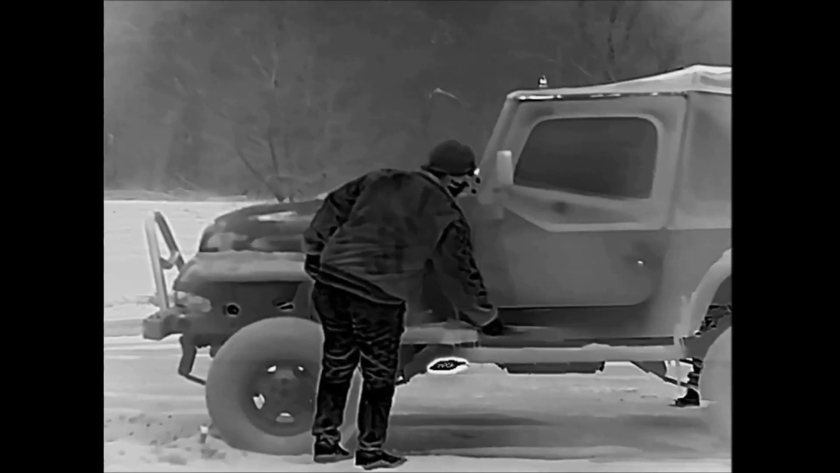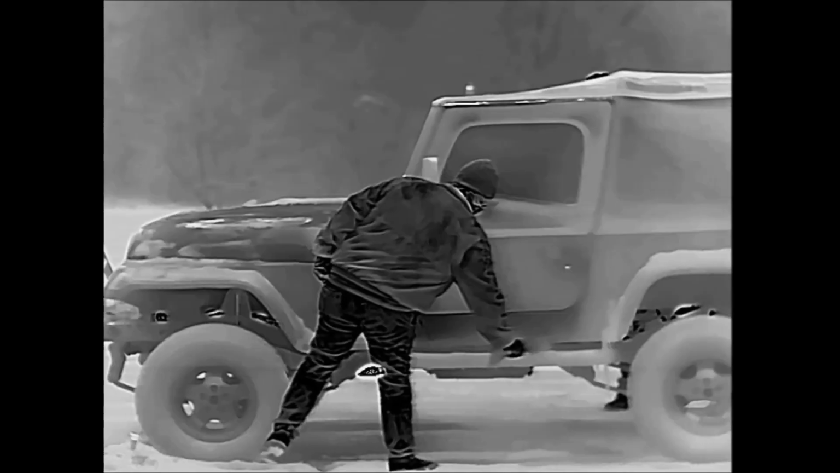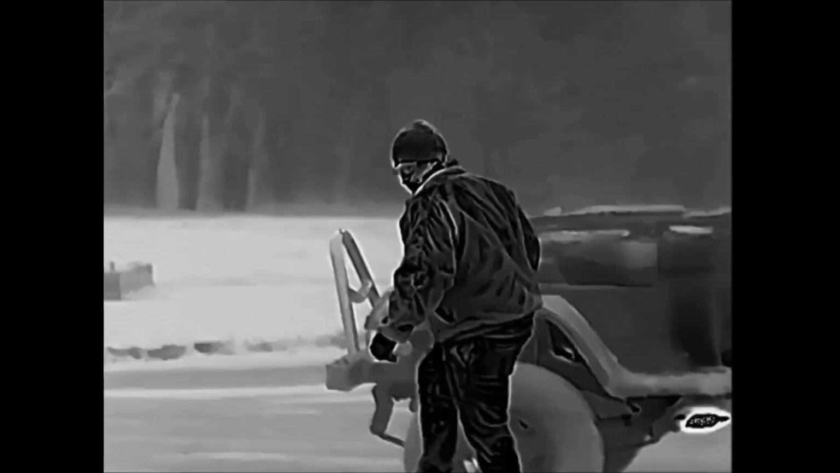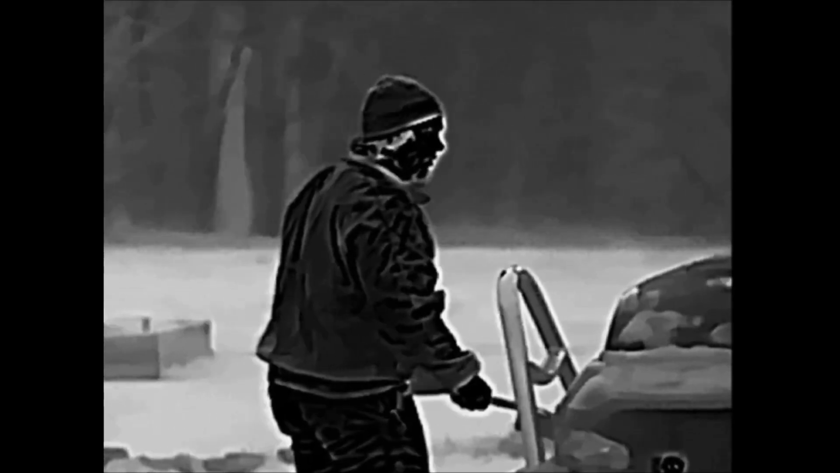Those trees right there are about 80, 90 yards away. And then I go right back to viewing him in the Jeep, which is about 35, 40 feet from the porch where I'm standing. So trying to zoom in, but it's cold outside and I'm holding the scope against my eye right now. So I apologize for the shakiness, but you get the point.